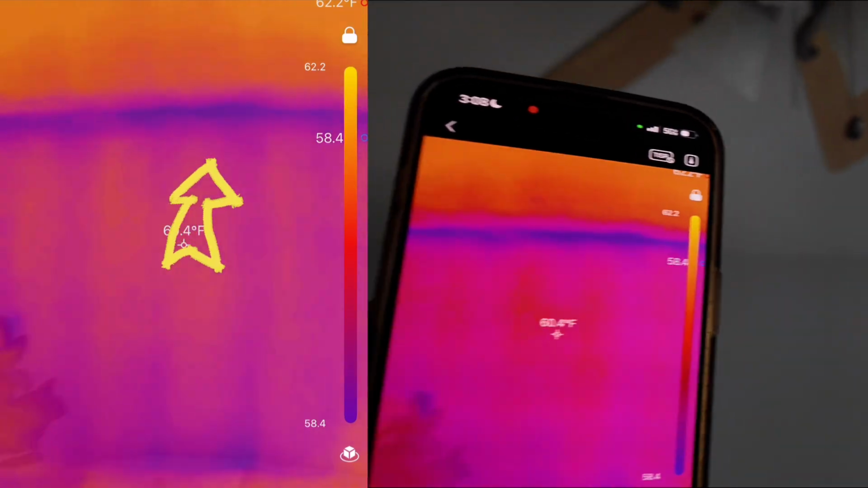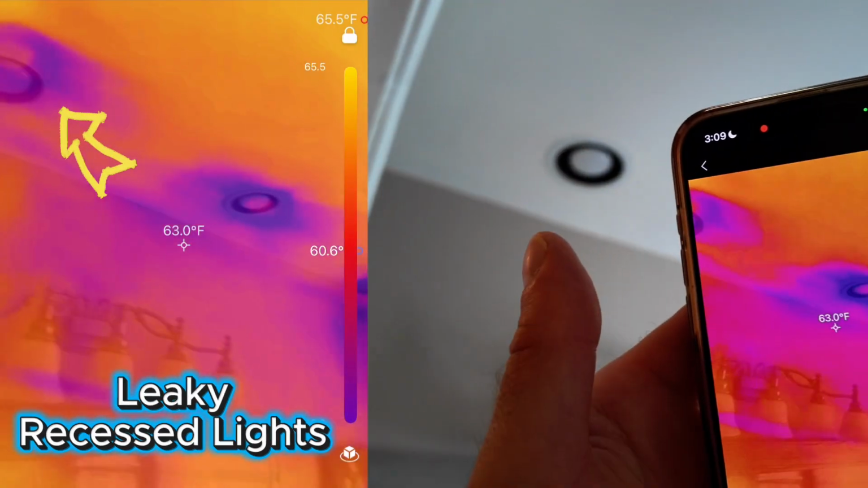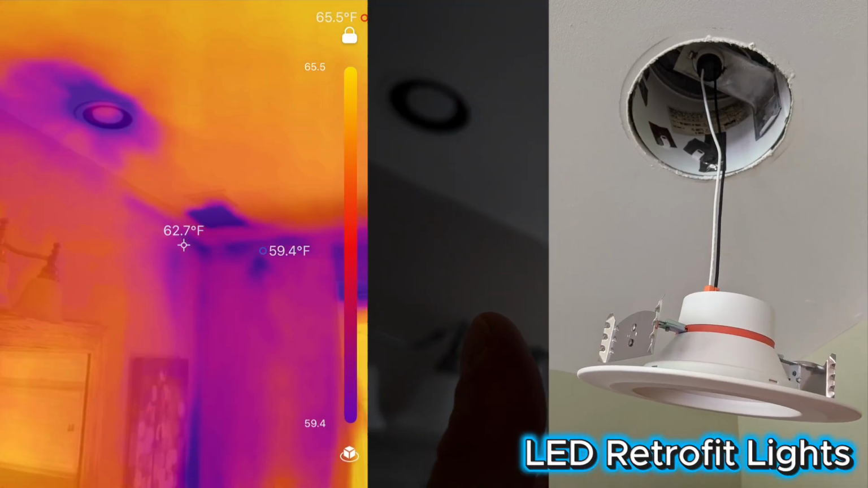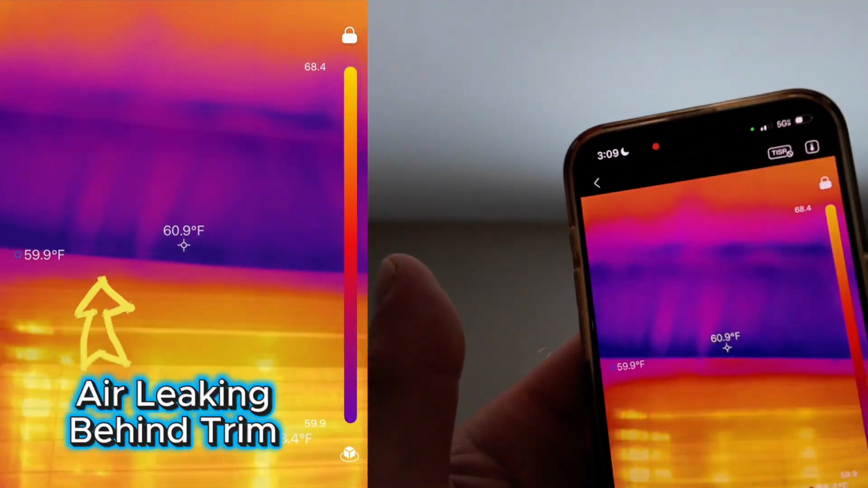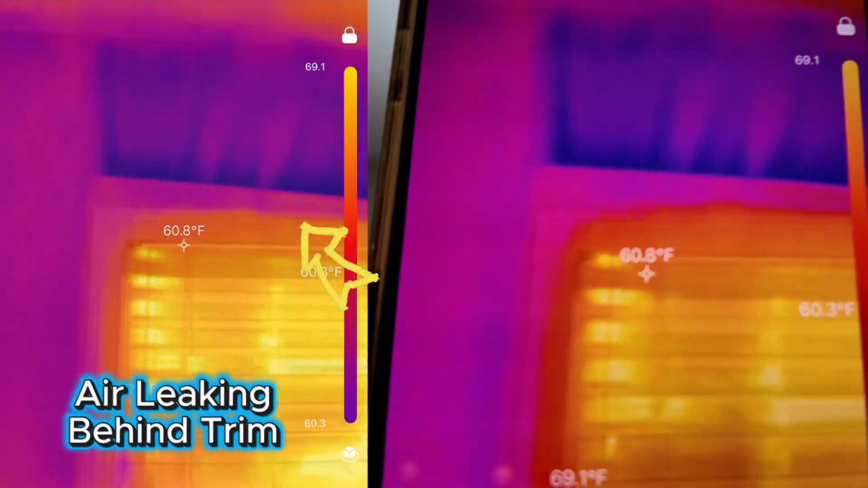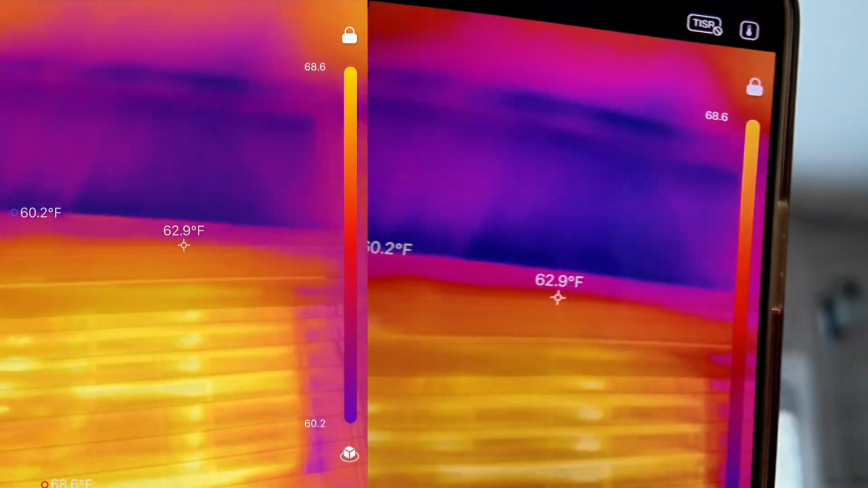Top plates are good all the way across here. And then again here, we've got recessed lights that just need to be sealed up with the LED retrofits. And we can do that from below. Don't need to get up in the attic for that. But again, look at that, how much air is coming through the top of that window. Super easy fix, just silicone the top of that trim to the wall.